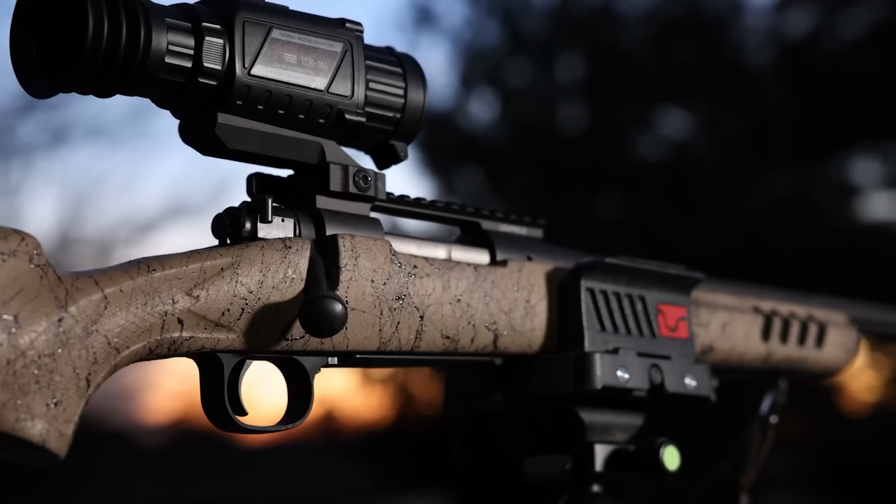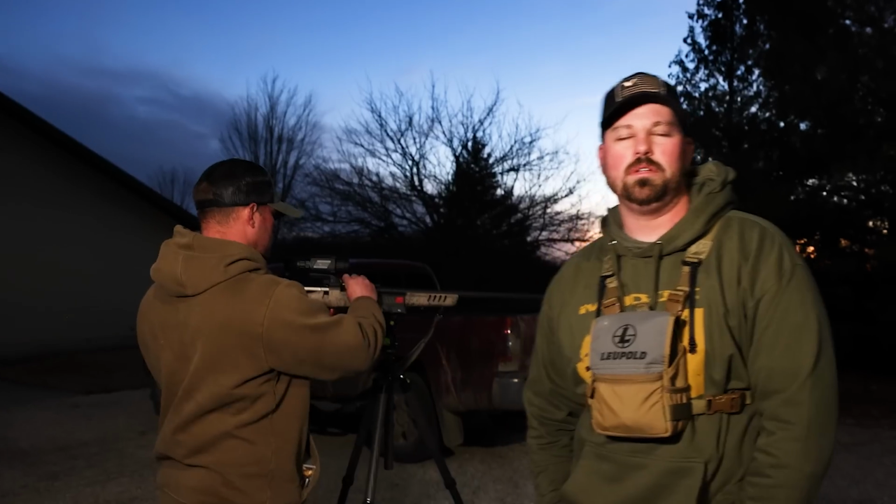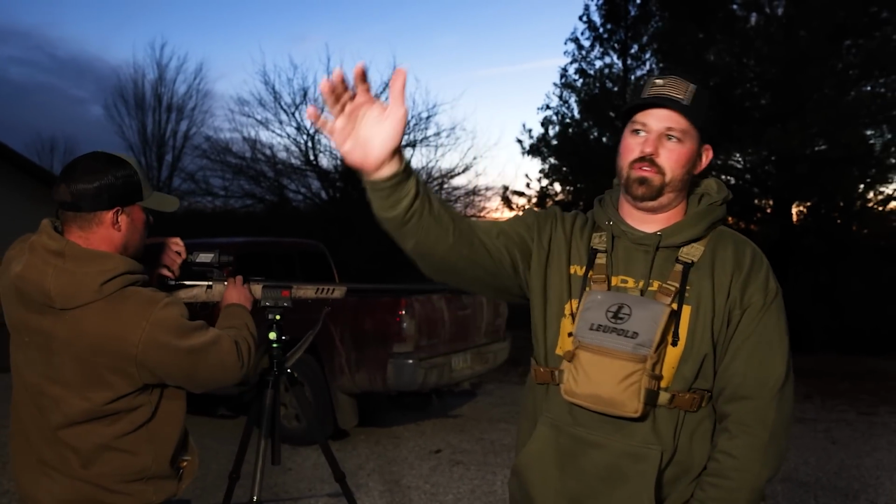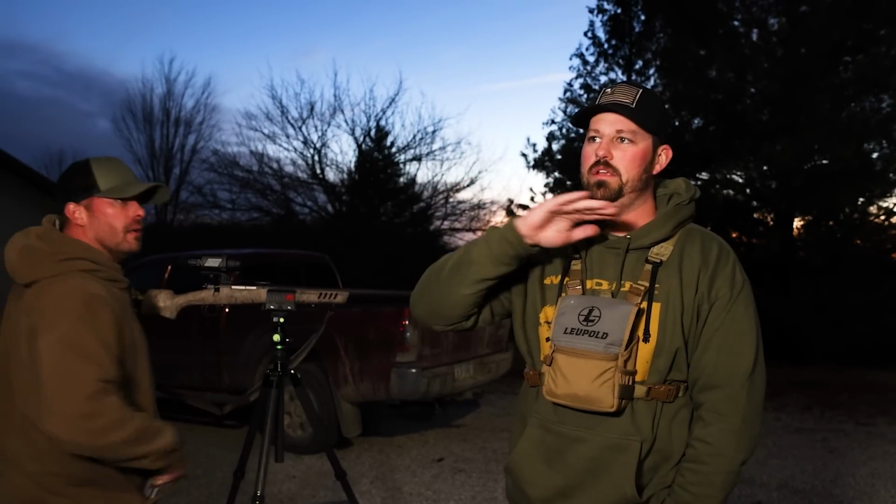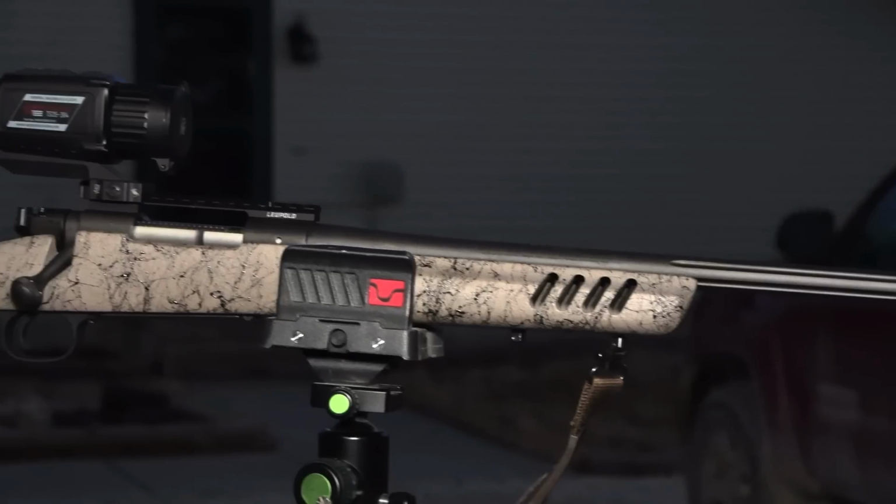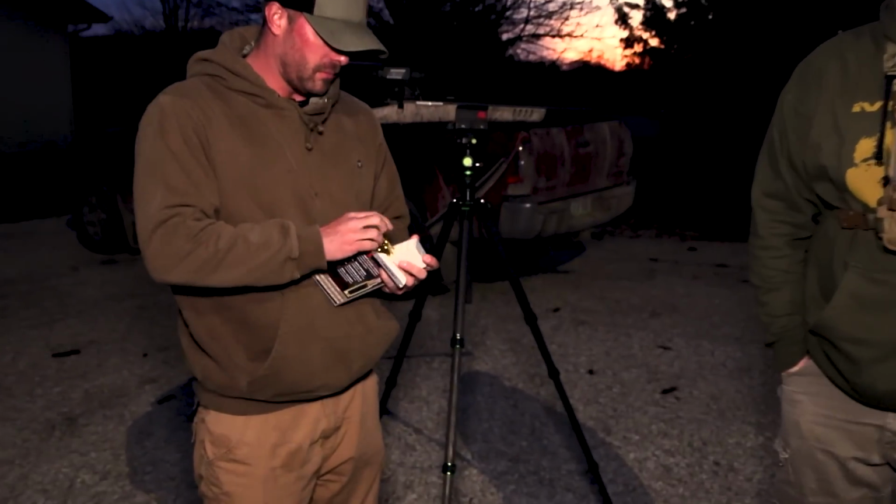Brand new gun, 6.5 Creedmoor, shooting 95 grain bullet. Think about coyote setups, especially night hunting. You want something you don't have to hold over at 300 yards, so you want something really flat shooting, whether it's a 6.5 or 243. There's a lot of other good options out there, and Winchester makes some amazing ammunition that we're running tonight.